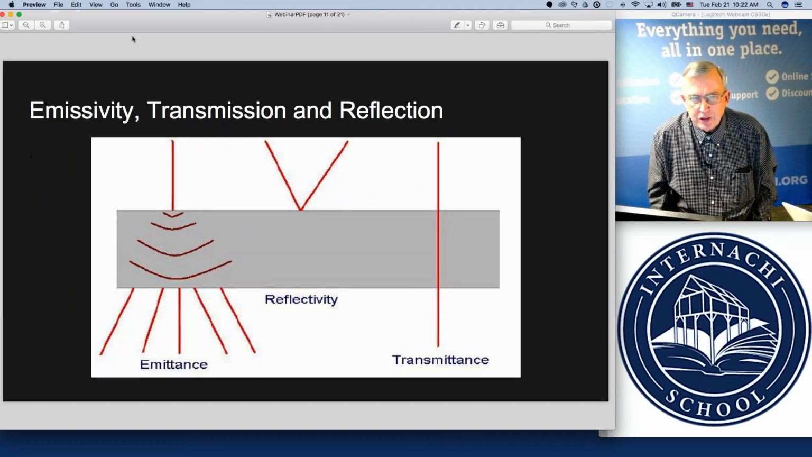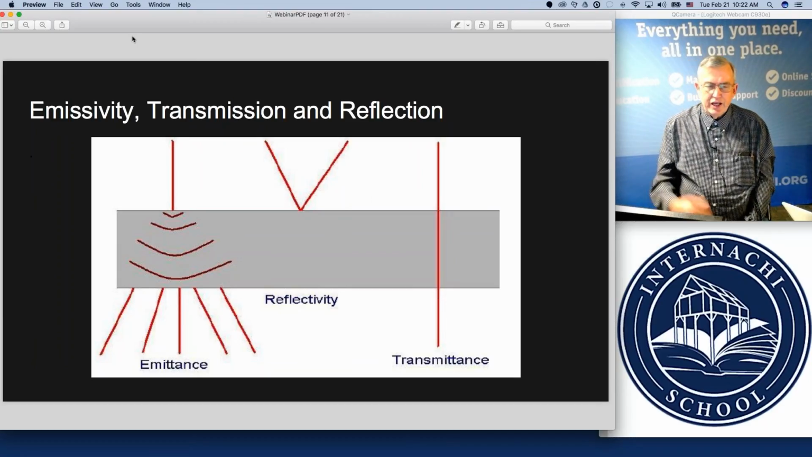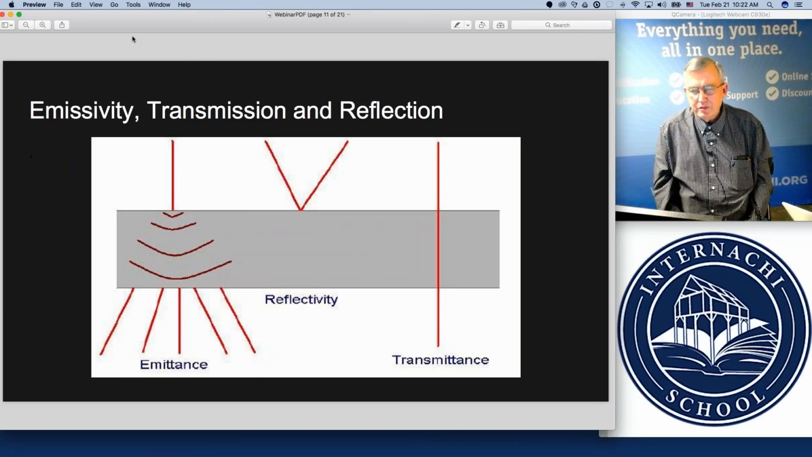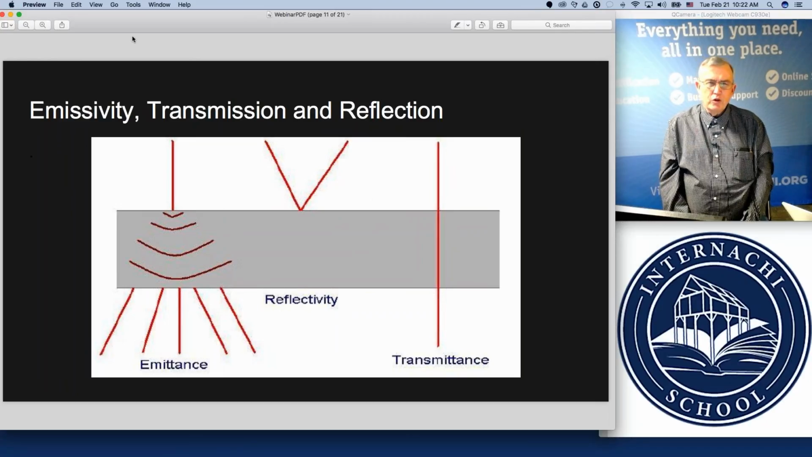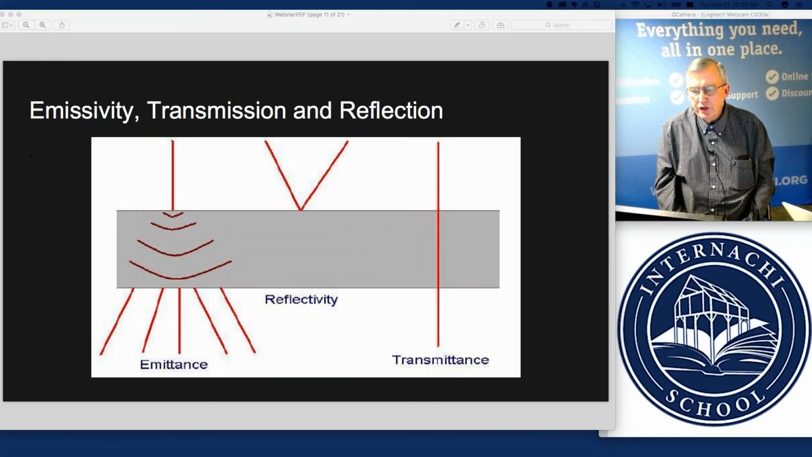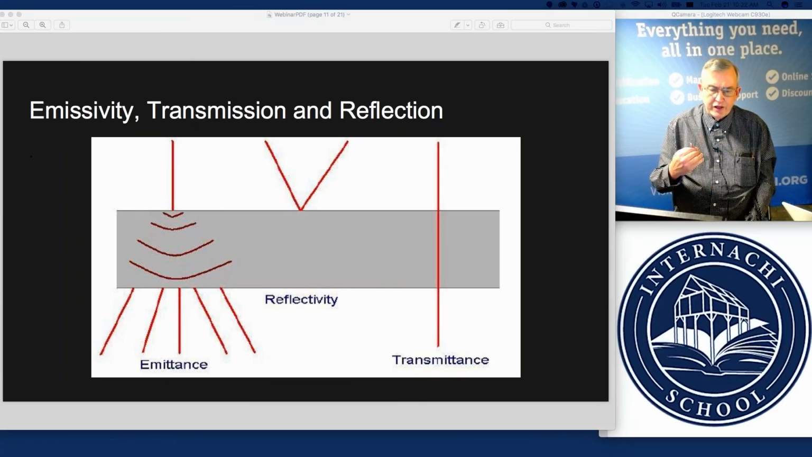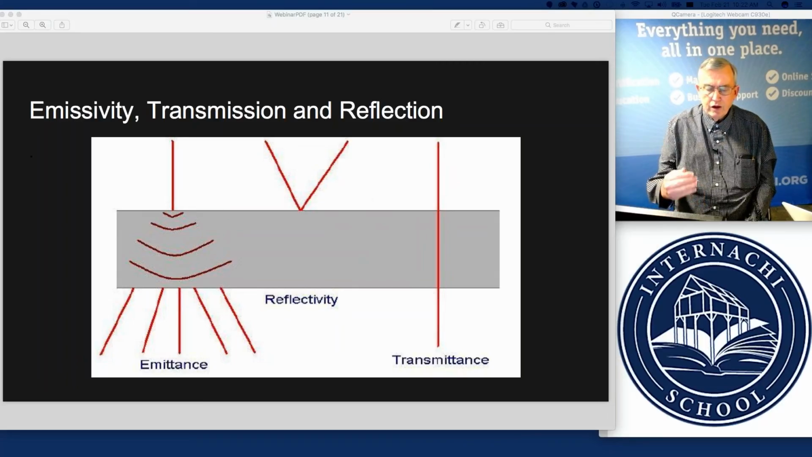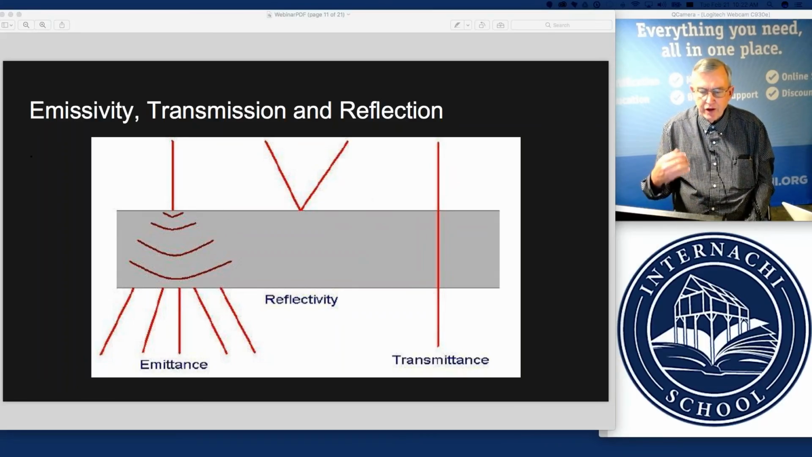We spend time discussing, and again, today we're just briefly covering some highlights of some of these concepts. Three basic functions of thermal imaging frequencies and how they respond to different materials. You have emittance, or many times called emissivity. You have reflection, sometimes called reflectivity, and then you have transmittance.